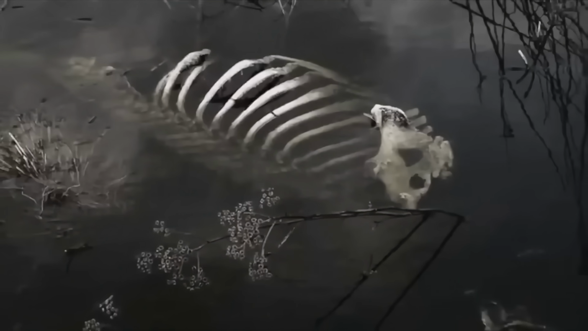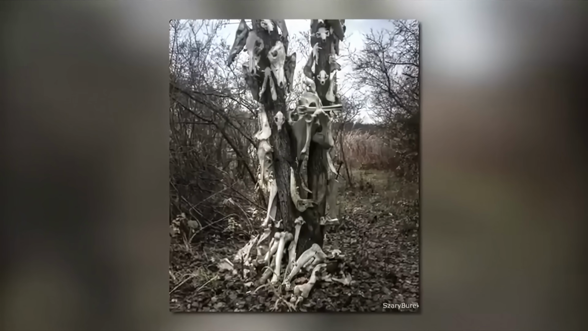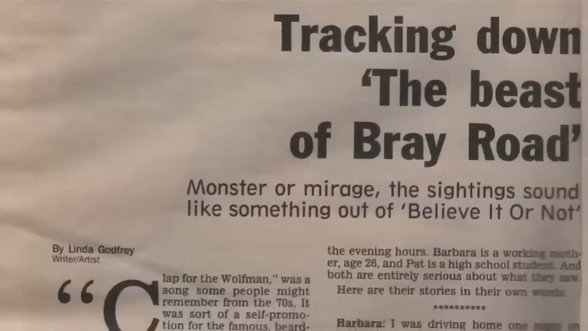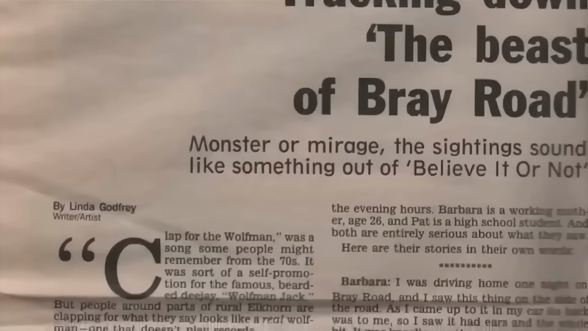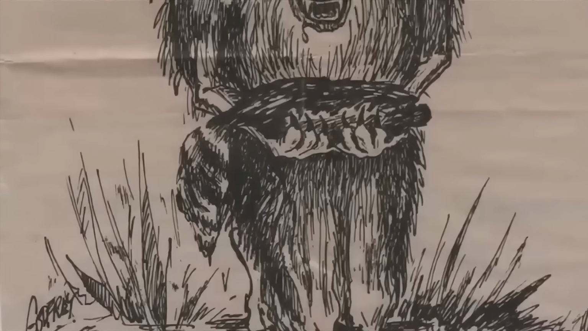Animal mutilations have also been recorded in the vicinity of Bray Road, with animal corpses, including deer and livestock, half-eaten and specific organs removed from their bodies. To this day, reported sightings continue. Most recently, in February of 2018 and July of 2020, in Spring Prairie and Lyons, both in Walworth County, purported witnesses saw a big, hair-covered upright monster. Is it possible that this really is the beast that lives on Bray Road?